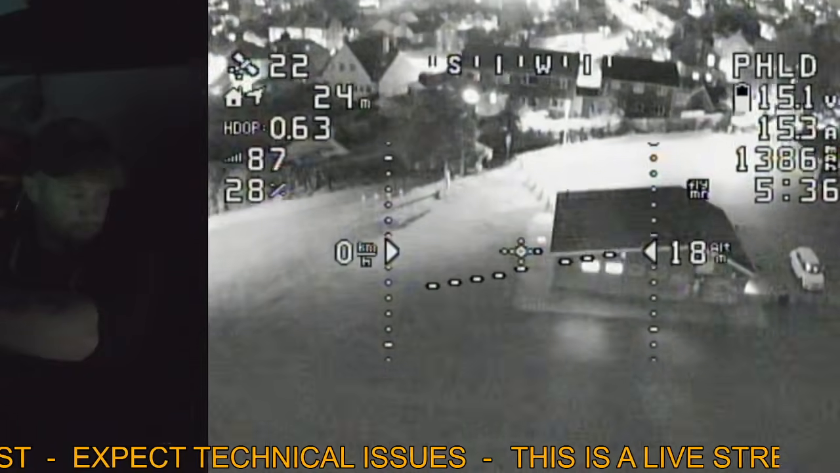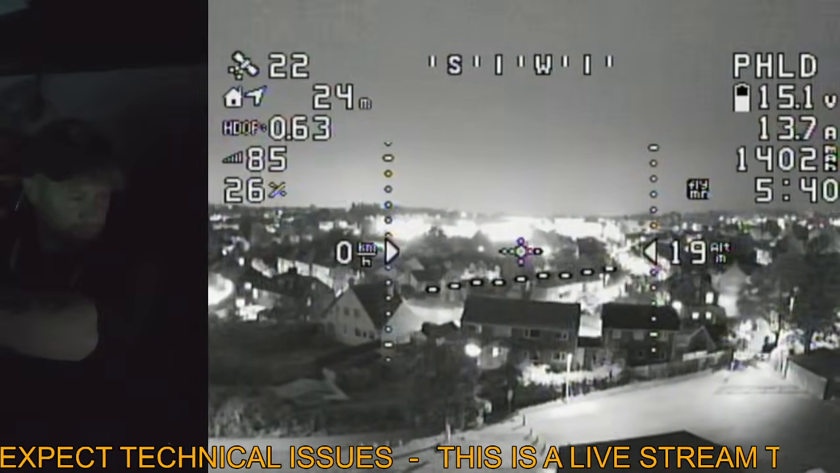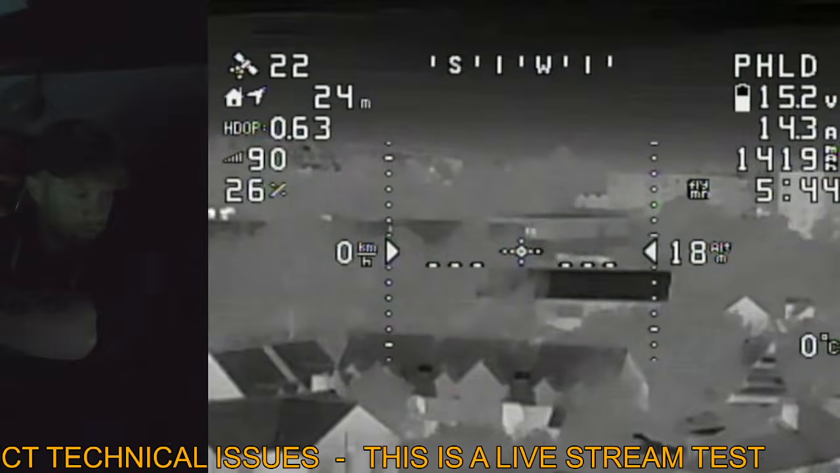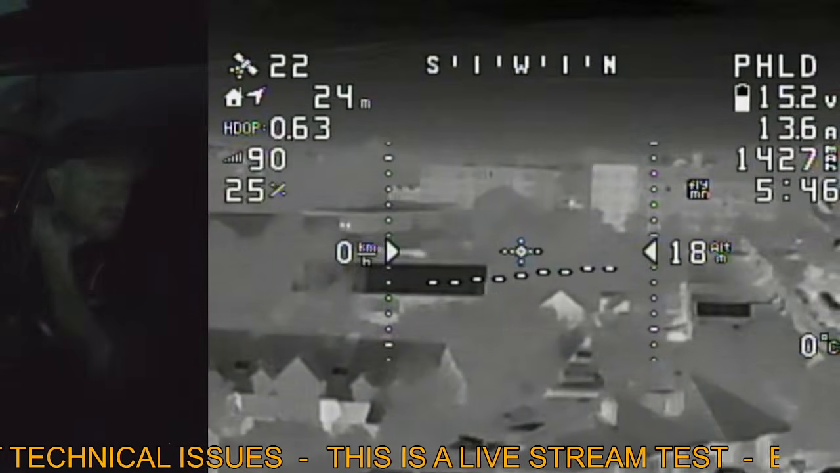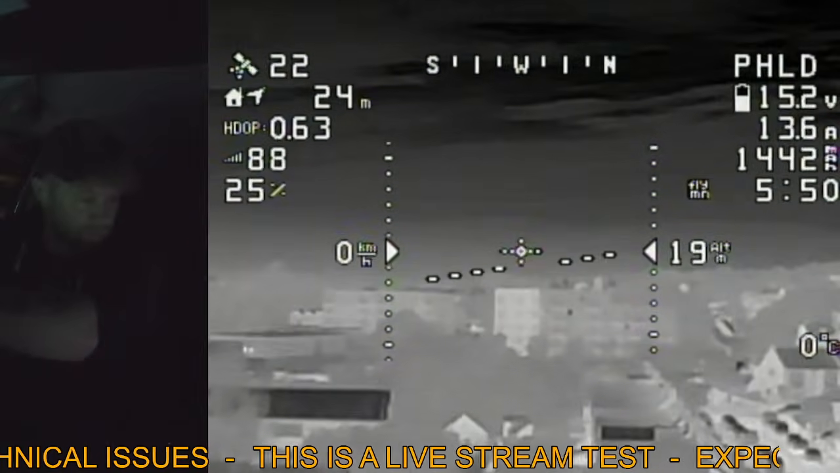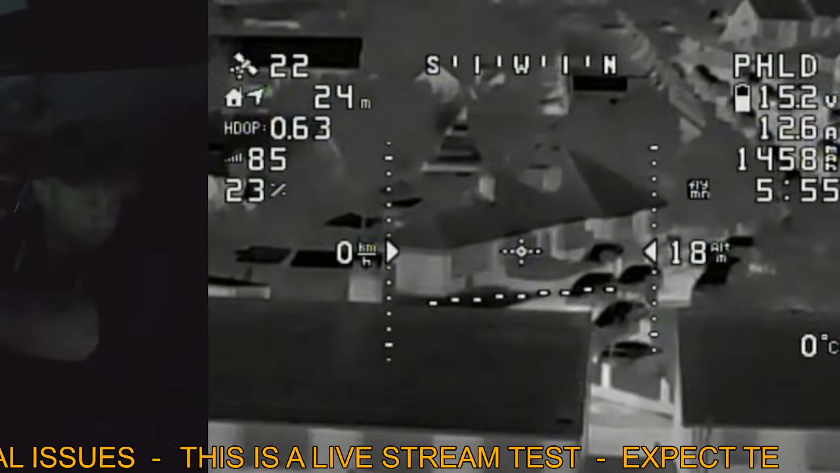So look around a little bit. Look out across the city there, into the distance. That's the main part of the city in that direction. Some thermal, obviously, because thermal works a little bit differently to the light. So you can see some distant buildings. Did see some cars just drive by then as well.